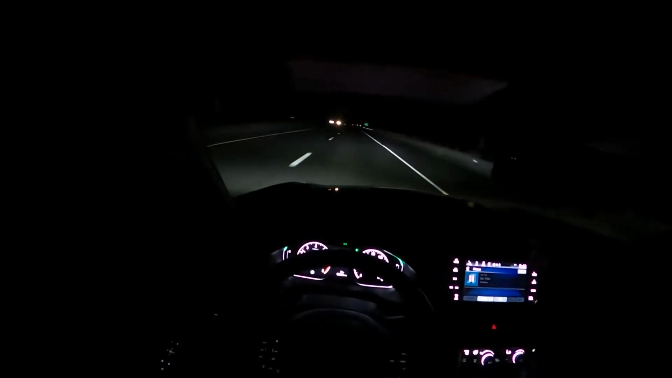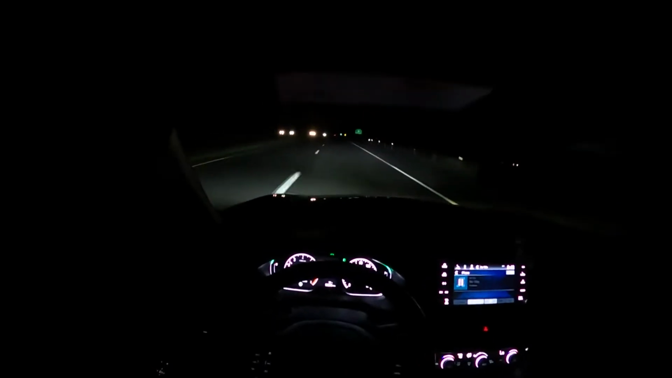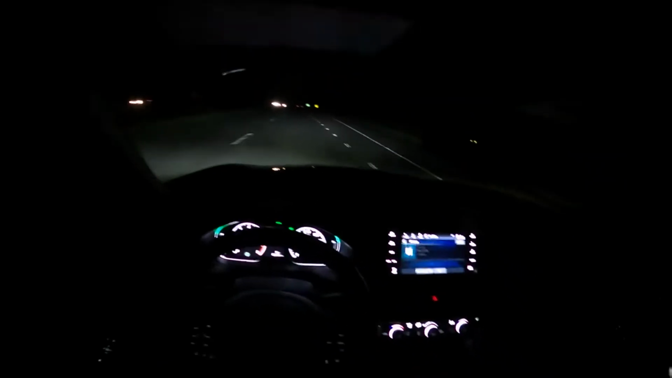Alright guys, so now we're going to take it off eco mode and do a little pull for you. Probably a third. Look, as soon as I put eco mode off, I can feel it pick up. But eco mode is good.